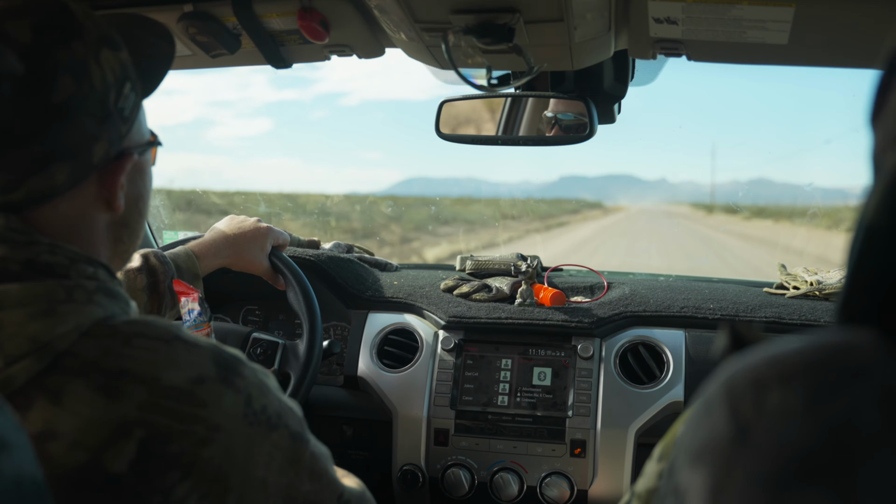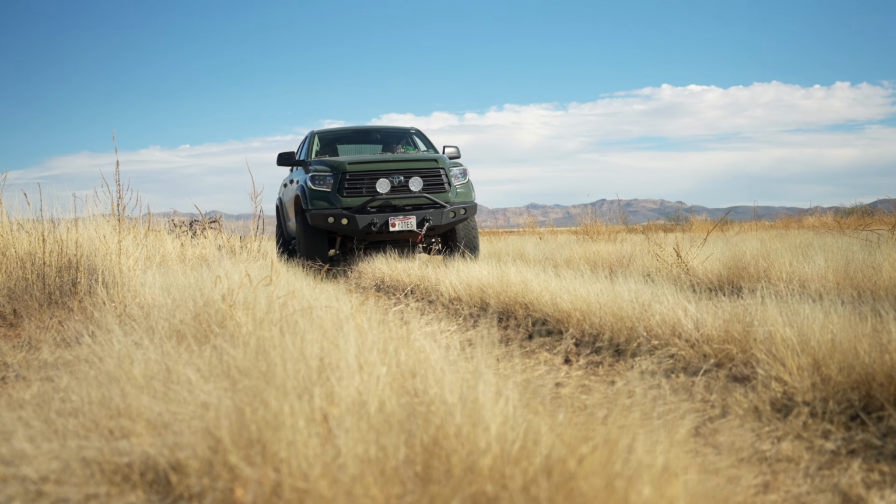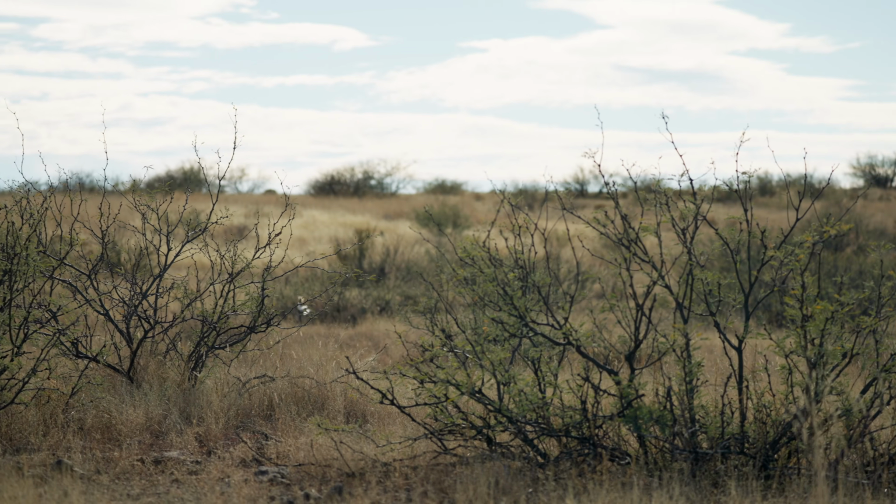So as day 3 progressed, it was just like deja vu of day 2. We kill a coyote early on, and then blank stand, blank stand, blank stand. Before we know it, it's noon. We might have some luck this afternoon. So we actually drive down, and for the first time of the trip, we called things in on back-to-back stands.